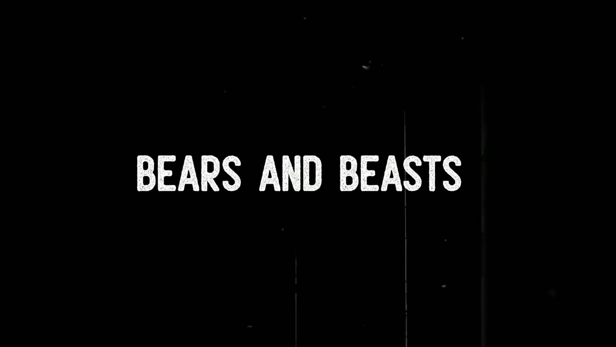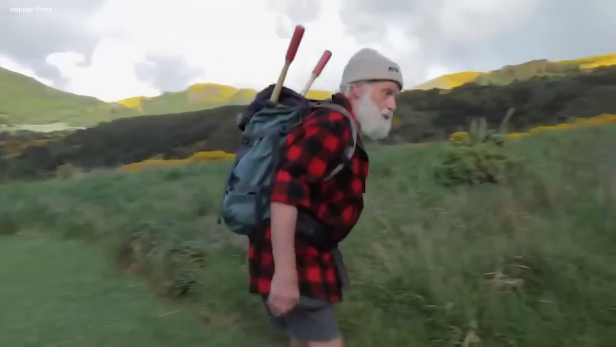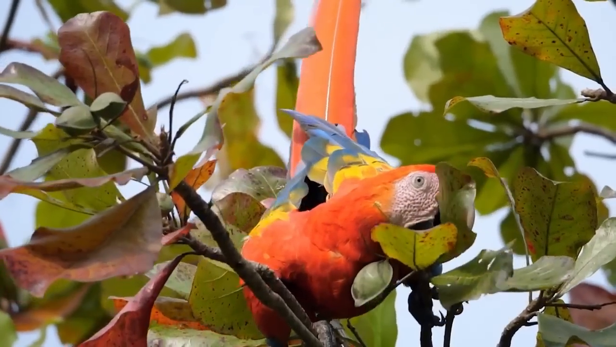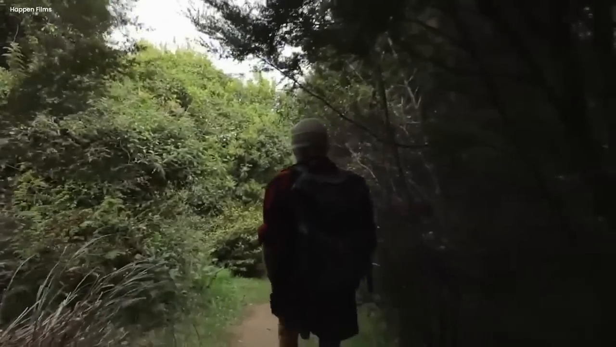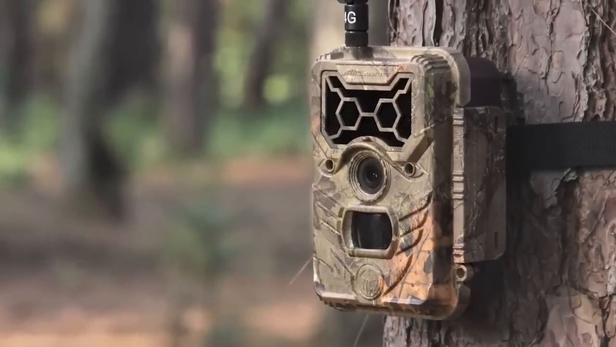Bears and beasts. Once there was a man who lived near a big forest land. He loved to watch the creatures that lived there, so he placed a special camera in the forest land. This camera was called a trail cam. It could take pictures of creatures when the man was not around.